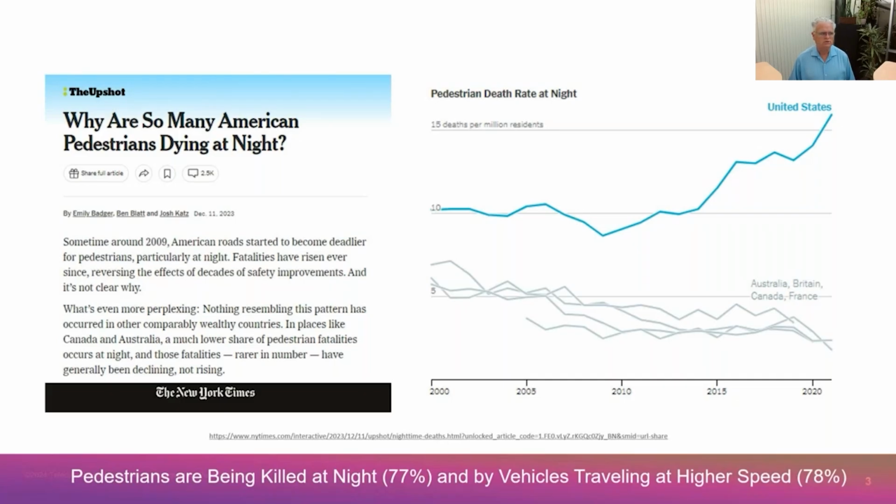One other thing to note is that about three quarters, 75%, of these pedestrian deaths occur at night. So wouldn't it be great if we had some kind of vision system that would let us understand our surroundings in the vehicle at night?